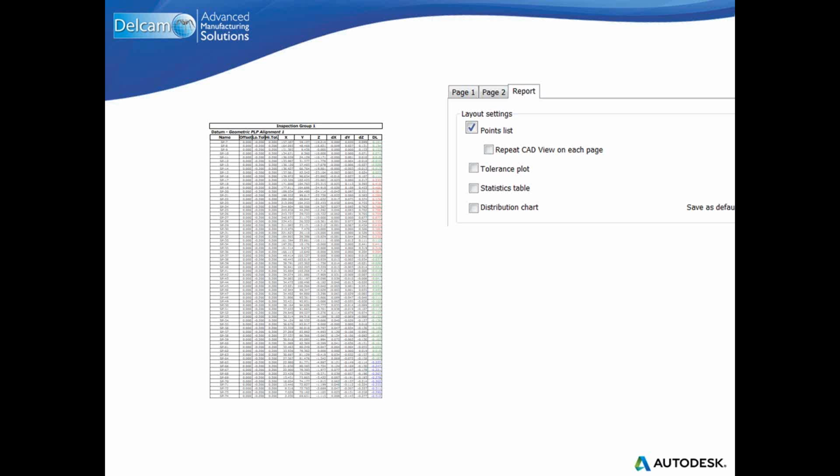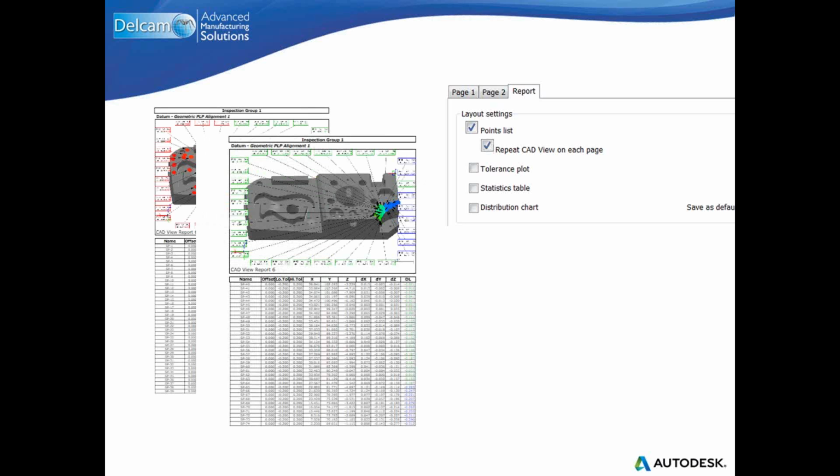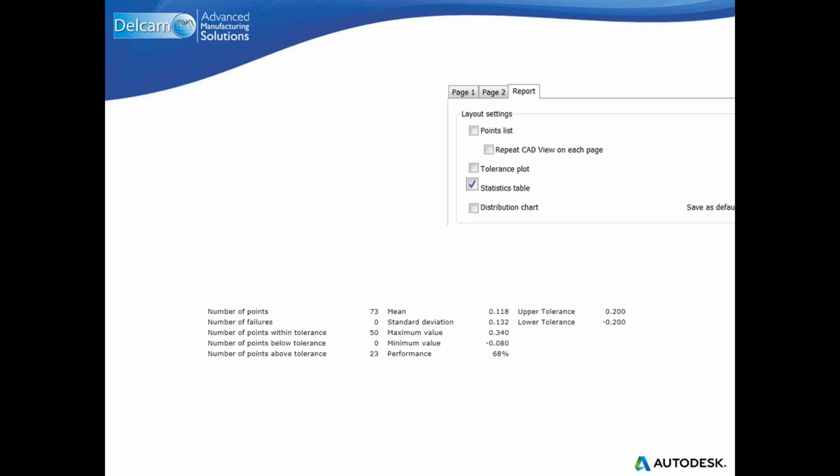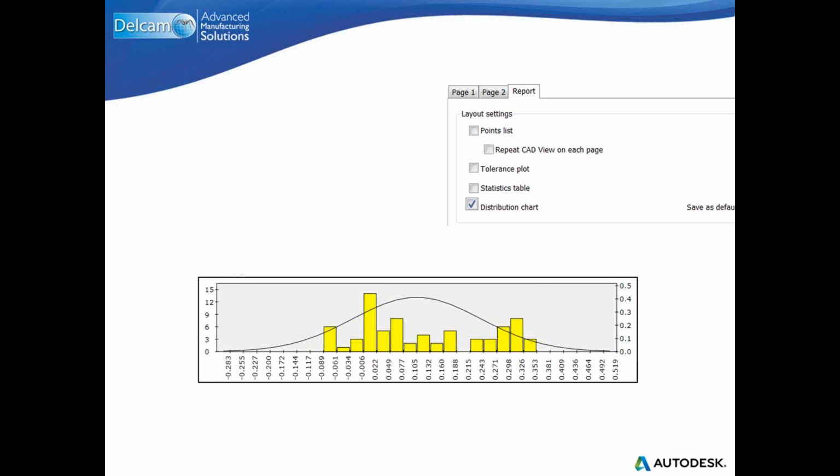So if I want just a point list displayed in my report, or I want repeat CAD view on each page, so I want to see the tolerance plot, or the statistic table, or the distribution chart, or a combination of these, we can now easily decide just by going on the report tab and clicking what the user or the customer needs. I think it's a very nice and user-friendly new feature, and makes the report even more customizable.